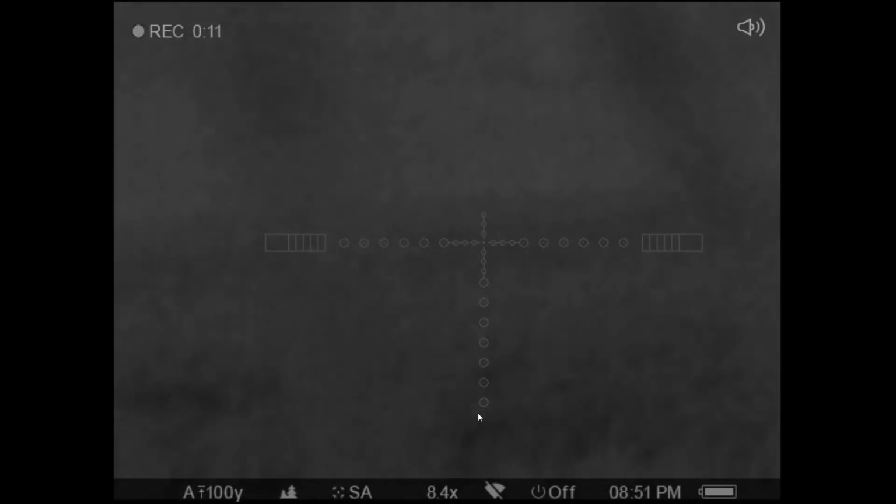As you can see, he goes down there. I'll let you look at it one more time. Yeah, I didn't back up far enough. If you'll notice, that's why I'm aiming high. It's amazing that that thing is quiet enough that you can sit in one place and kill coyotes with a 308.